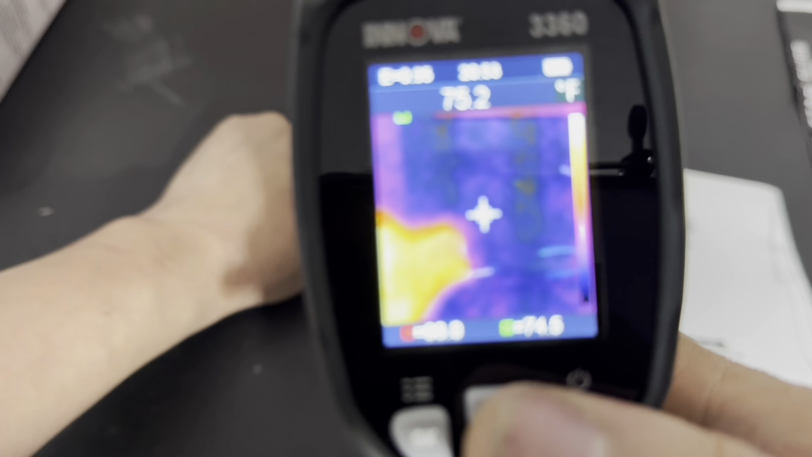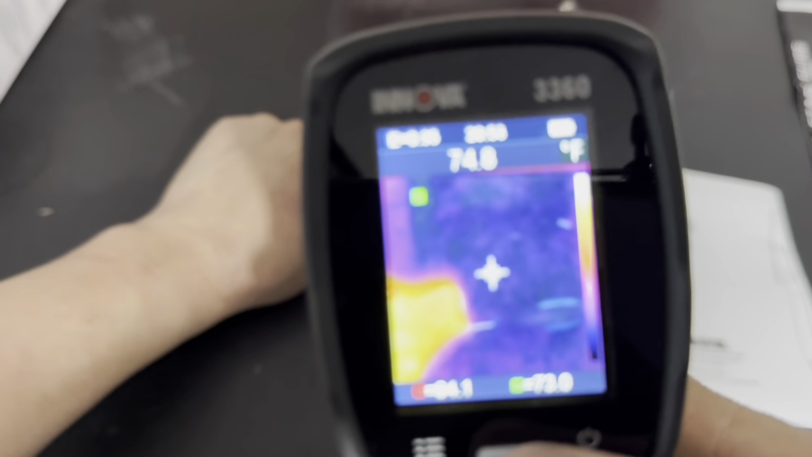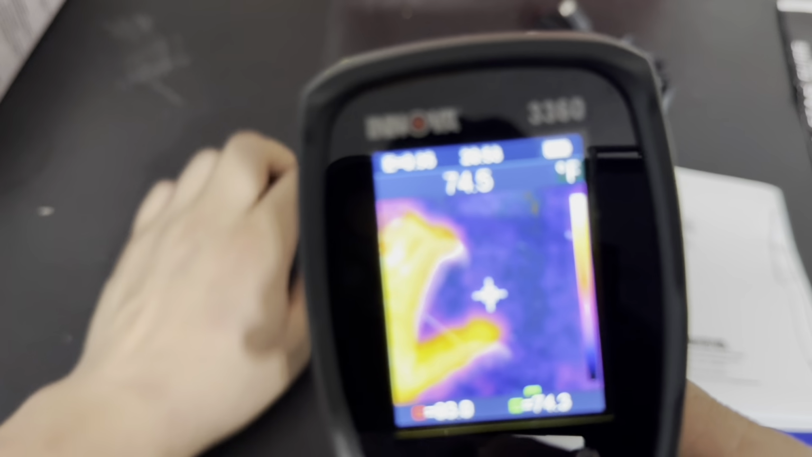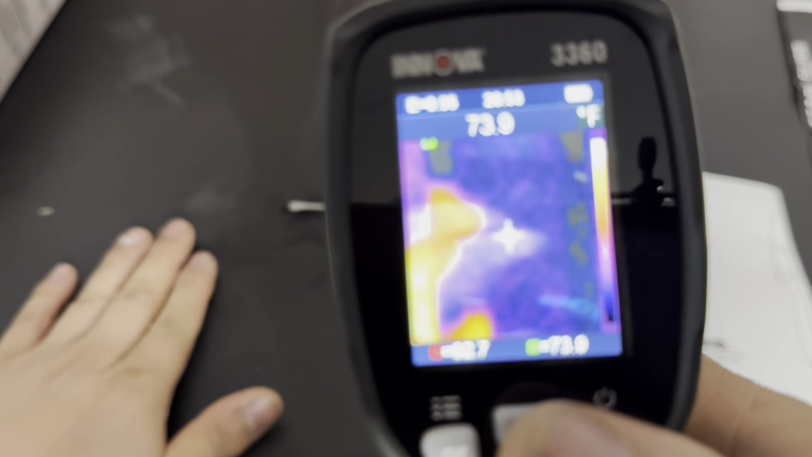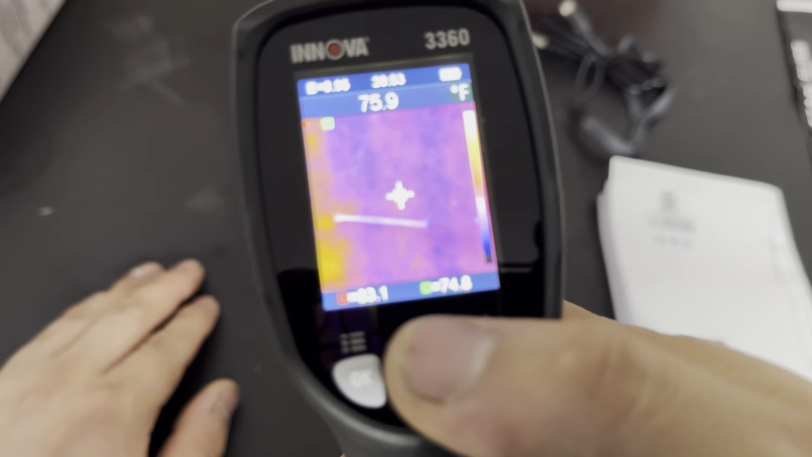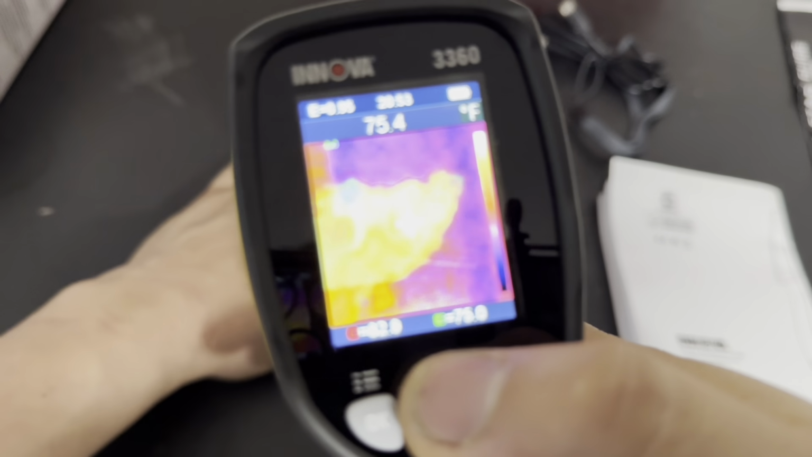It works pretty good. It's got a delay on it. I used the Snap-on one before. The Snap-on one's faster than this and looks a little better. But for what you're paying for this, it's not too bad, I guess. Let's check the screwdriver again. I guess I didn't see much of a difference there.